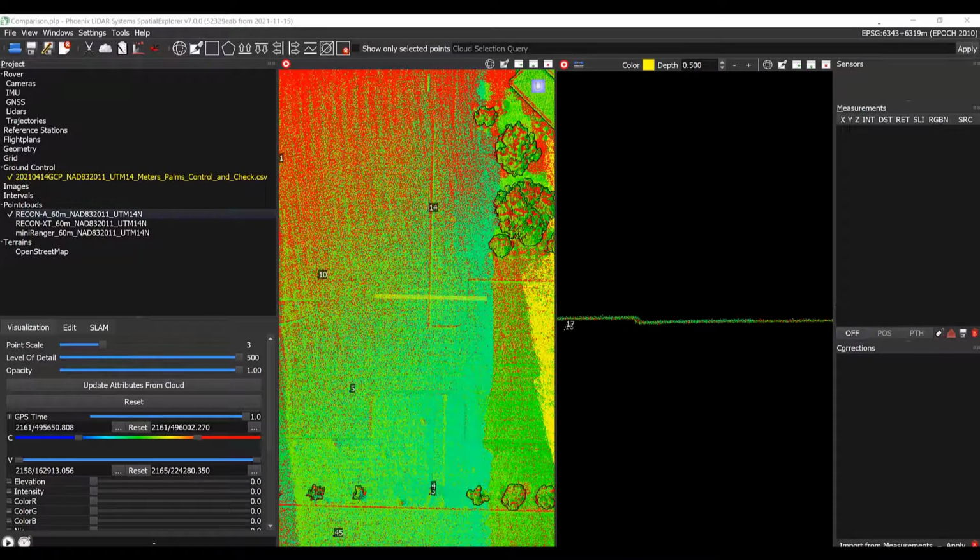All right, now let's move on to intra-swath precision, or hard surface repeatability. This is really one of the key differentiators between scanners. We'll start with the Recon A.